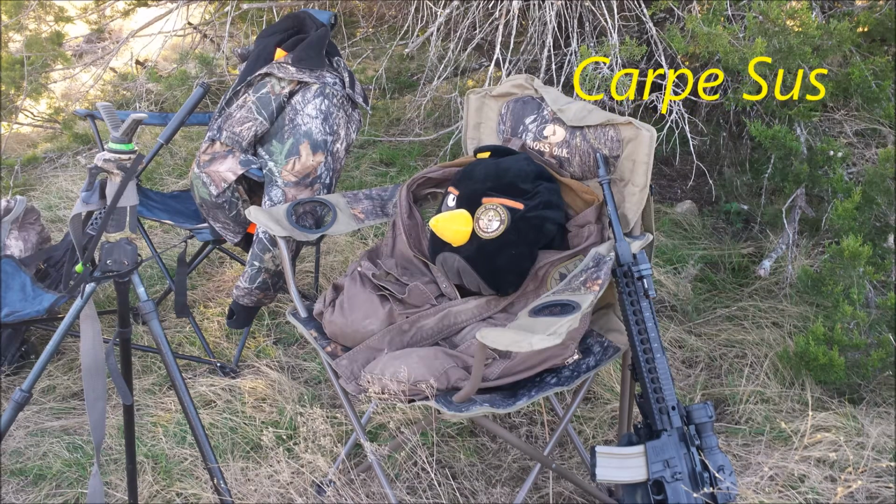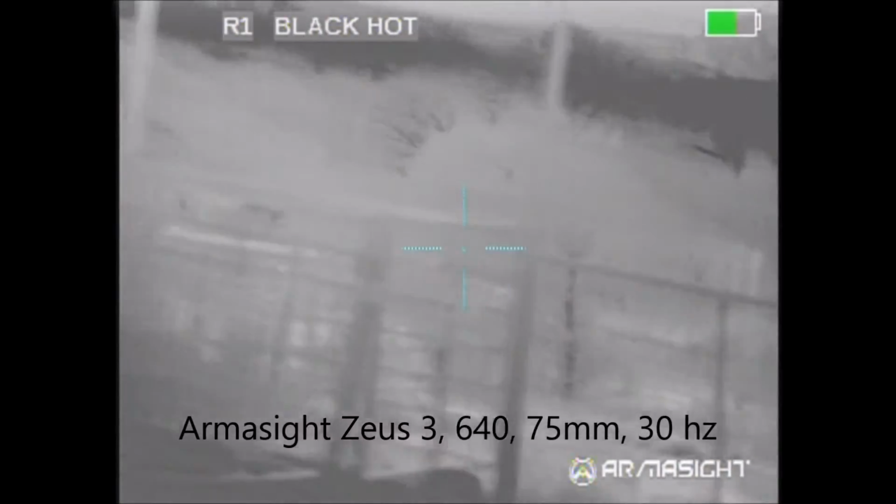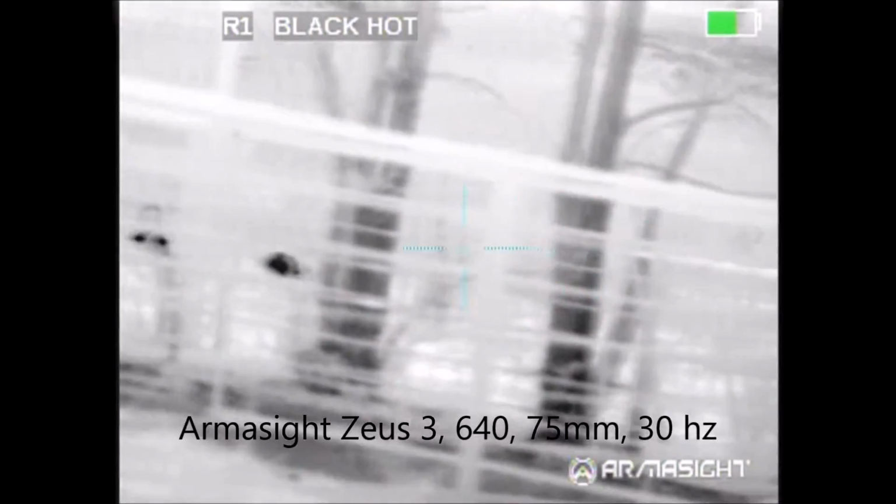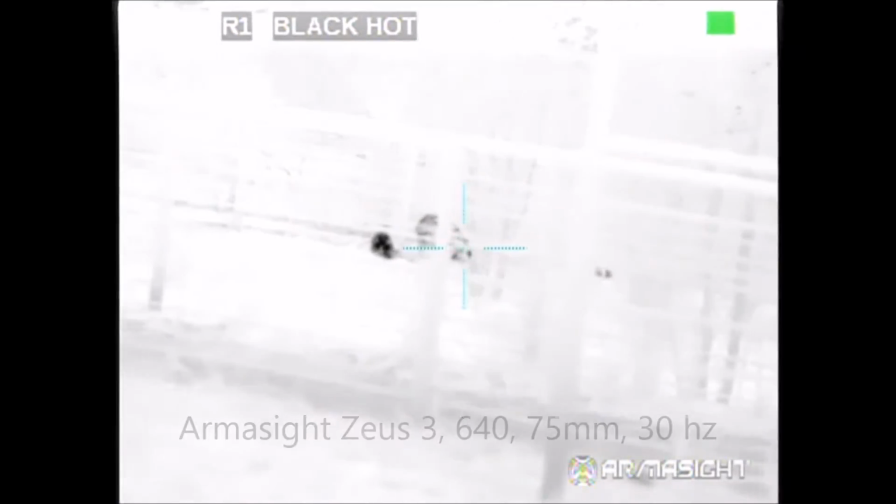Carpe Sus, DFW Roadkill and I headed down to Palo Pinto County, Texas to do some hog hunting. Our first stand didn't work out, so we headed across the property to a cemetery that has feeder pens next to it. We discovered some hogs were already in the feeder pens, and so we made an approach on foot.